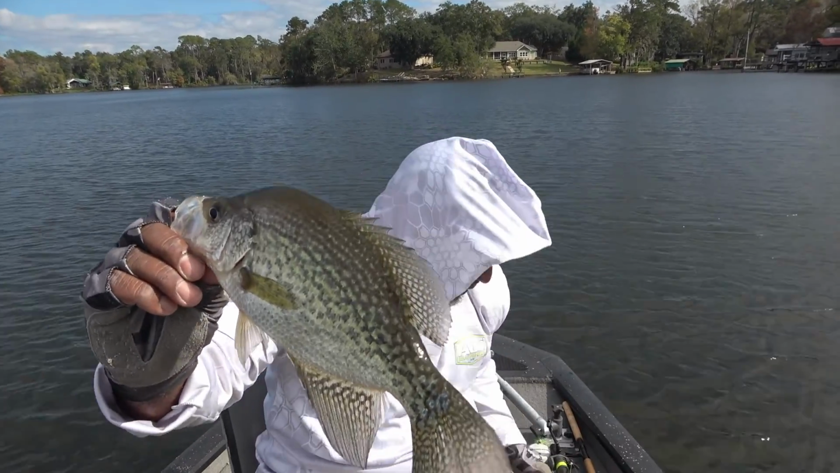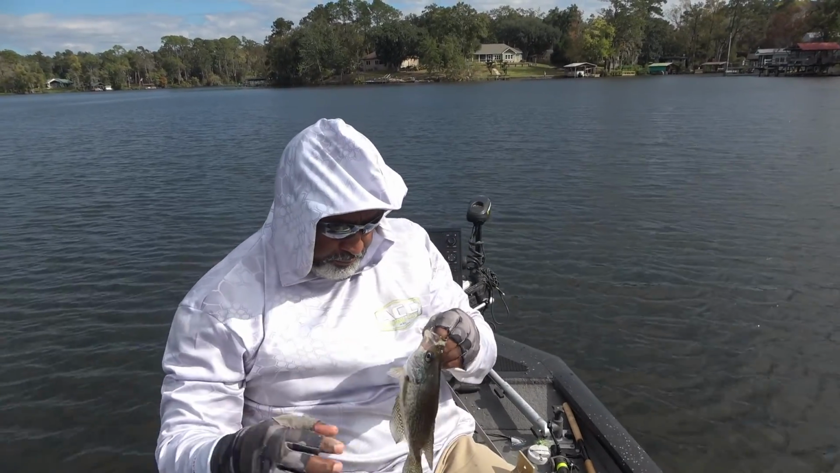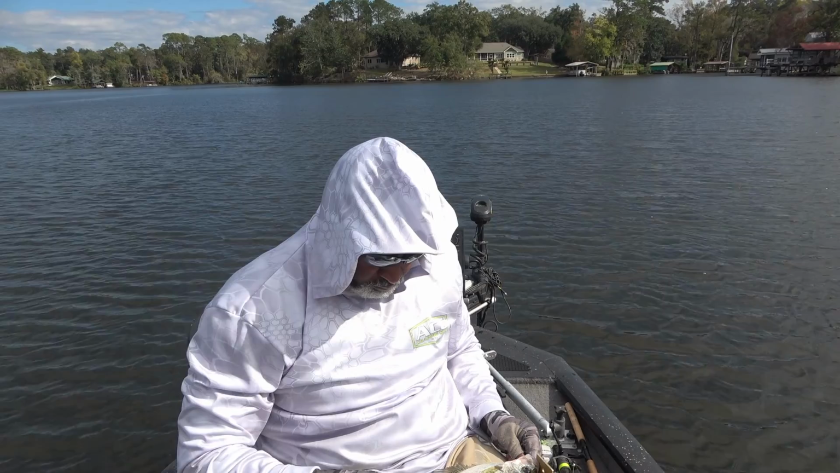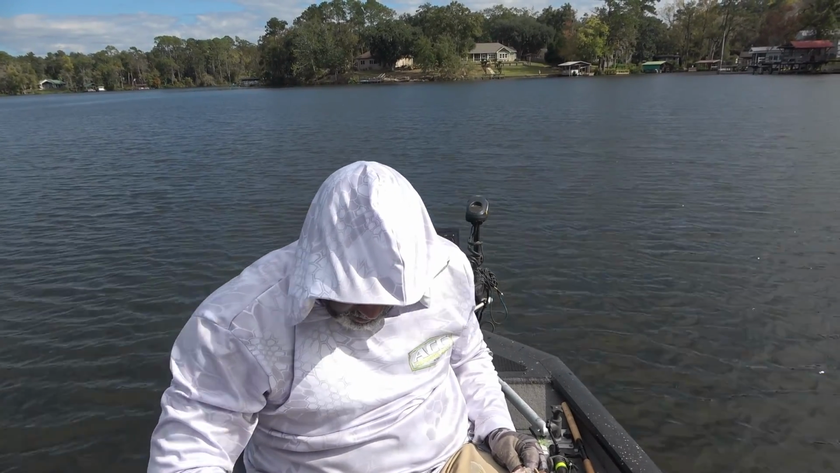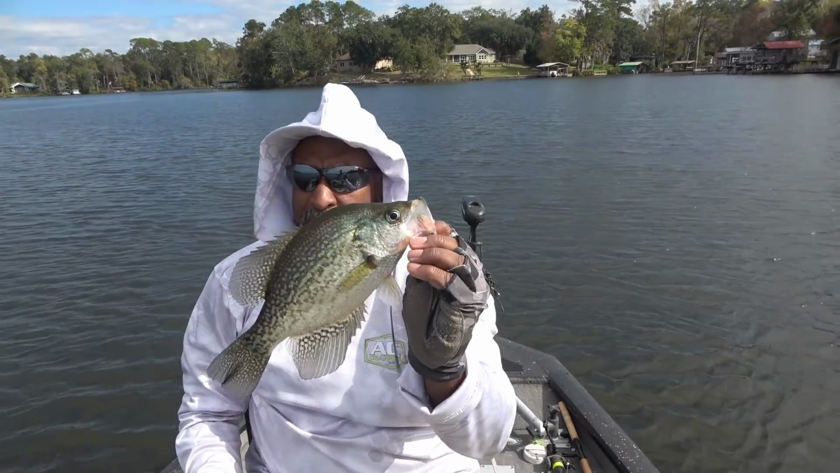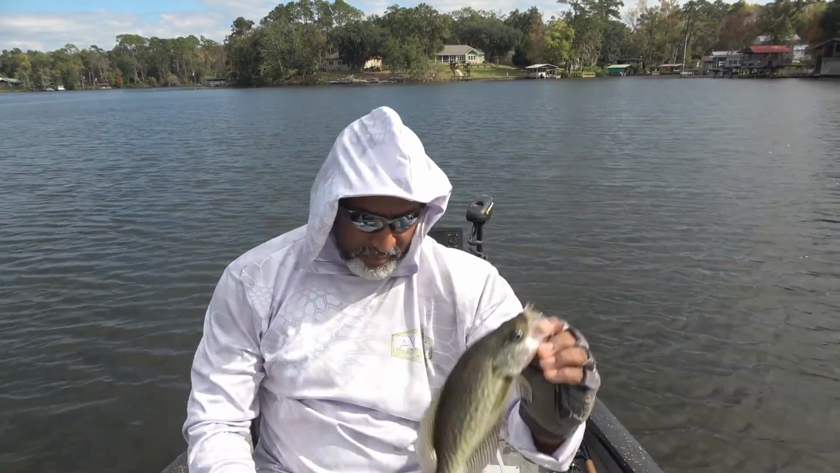Nice little crappie. Now I'm gonna show you, that fish will measure 11 3/4. That's an 11 3/4 fish. Beautiful. I think I will take him home to mama.